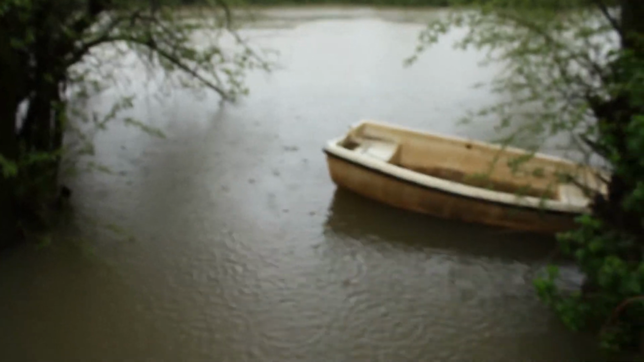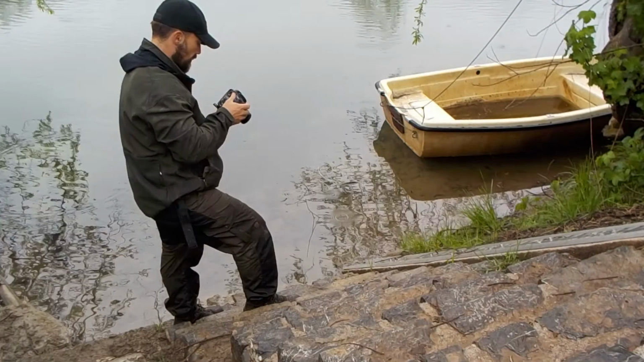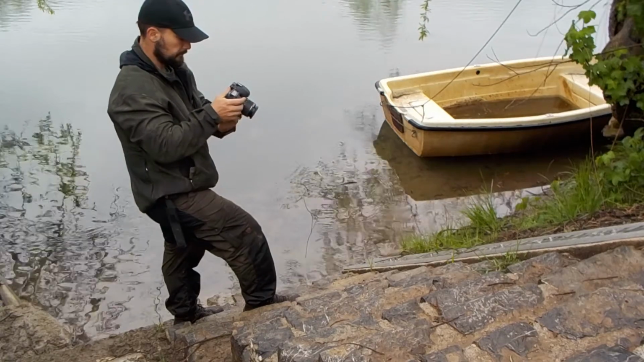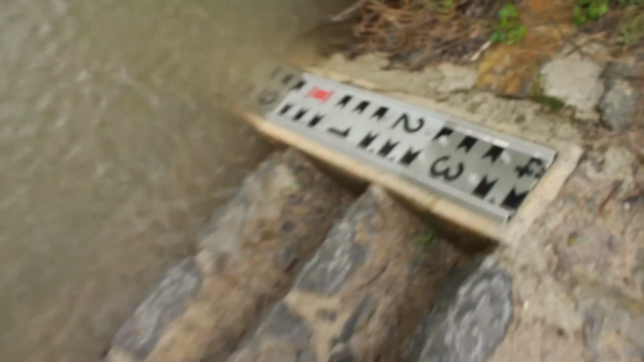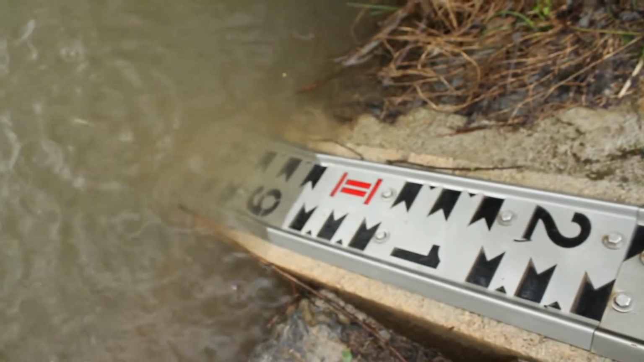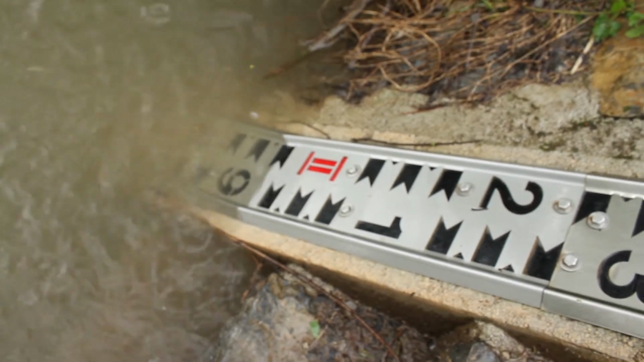And actually, look at this. Do you remember where I was standing at the bottom of this stairs yesterday? So the water was 40 centimeters below the number 1. And now it's at the number 2 mark, which means meters.